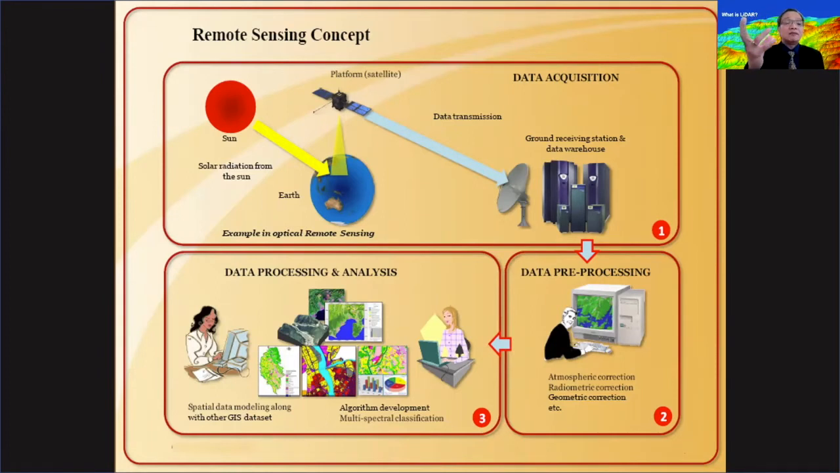There's the data ground receiving station, where information is actually relayed and received by the ground receiving stations. And this data has to be pre-processed or quality controlled, simply because the data also suffers from some sort of error. So there is pre-processing that has to be made, since in most cases, data actually suffers from technical or systemic errors.